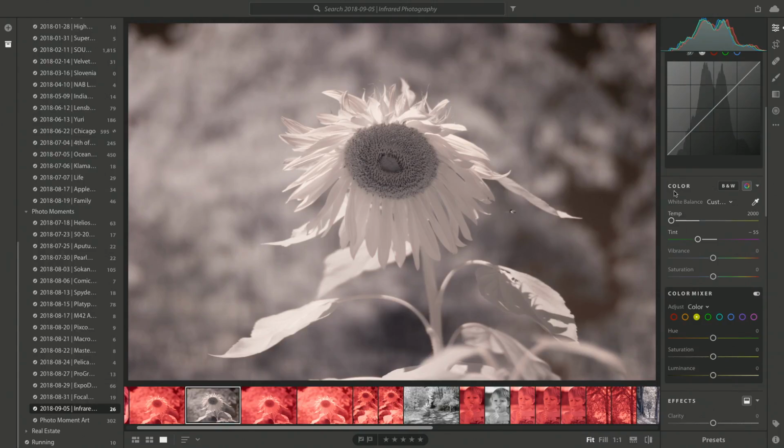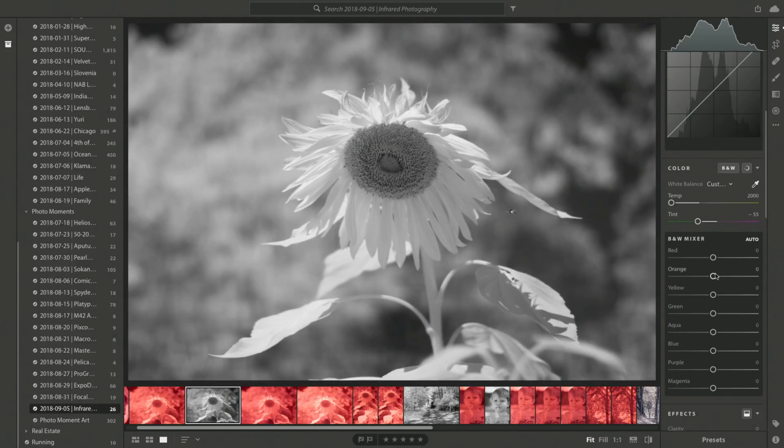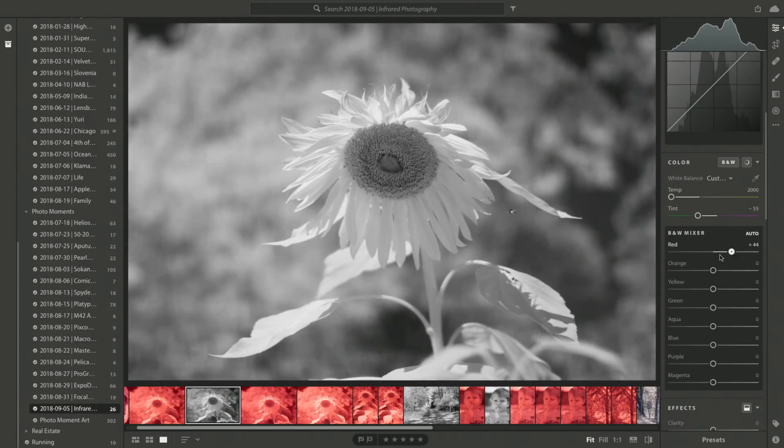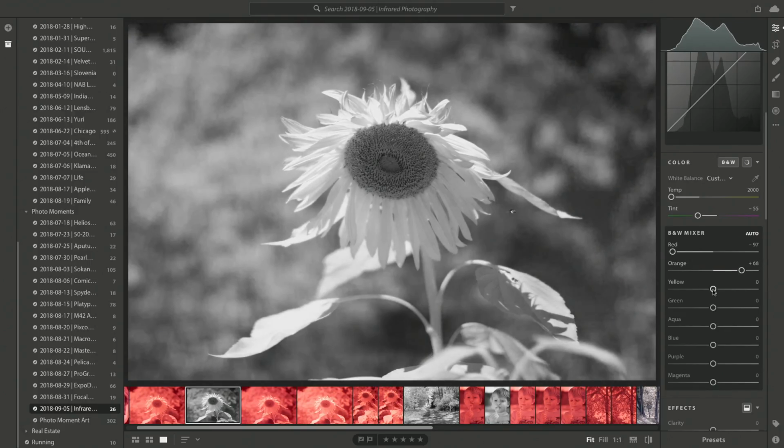So something like this, I might want to go full black and white, so I can just go to black and white. And then as you play with the black and white mixer, you can see what color effects in here are going to have effect on the image. So, like my orange, because I've got all the yellow in the scene, perhaps I want to bring that up a little bit.